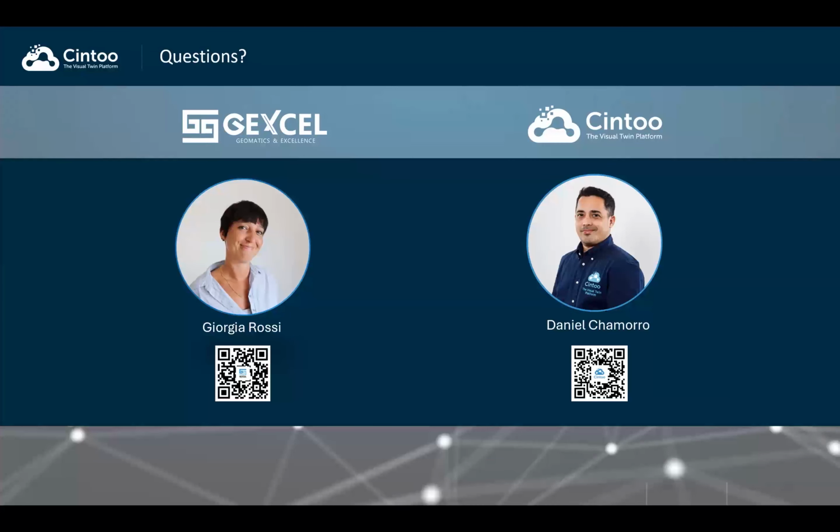I have a question, if I can. The question is, when you export to Recap, what can you export? Only the point cloud, or the images? This is interesting. You can export both the point cloud and also the images.